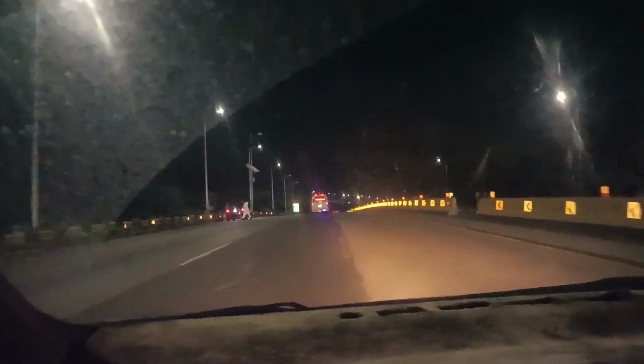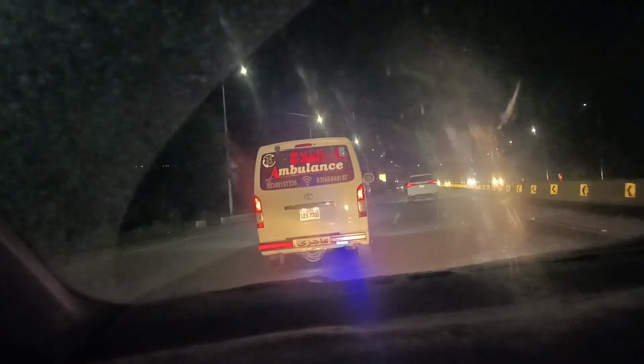Ambulance is ahead of us. Look at this vehicle, something wrong again.